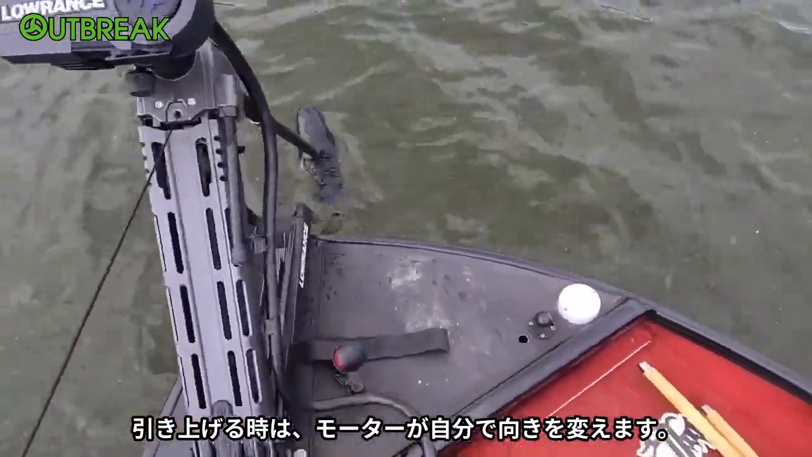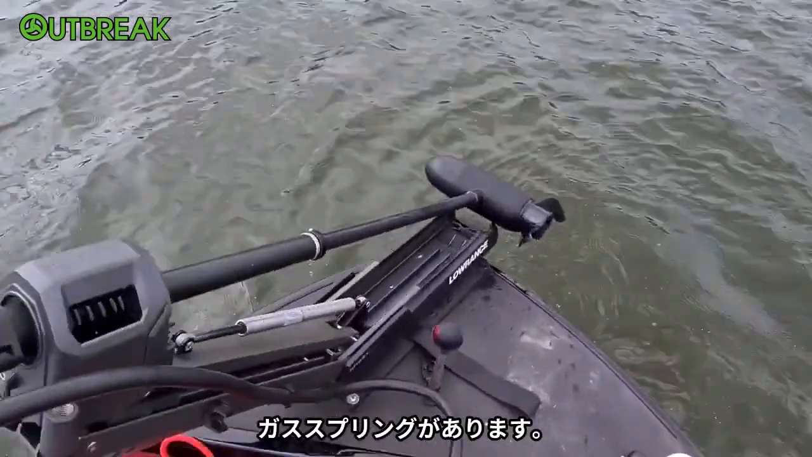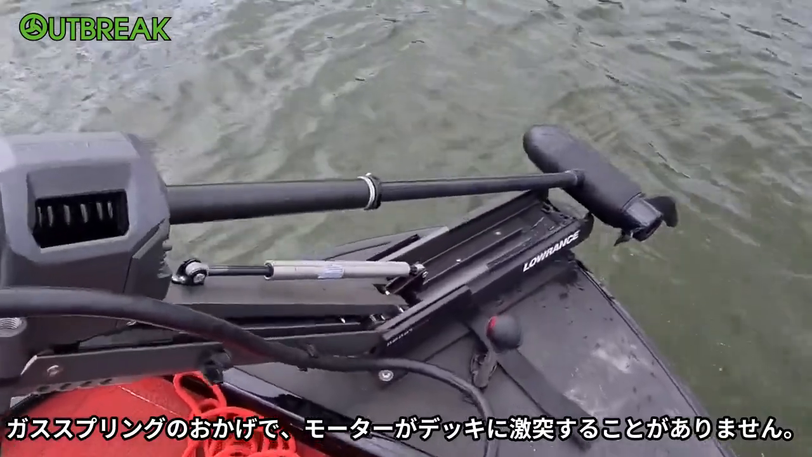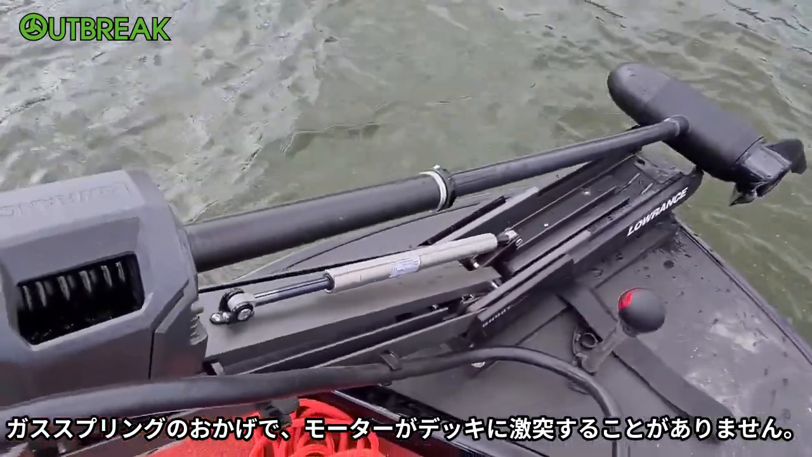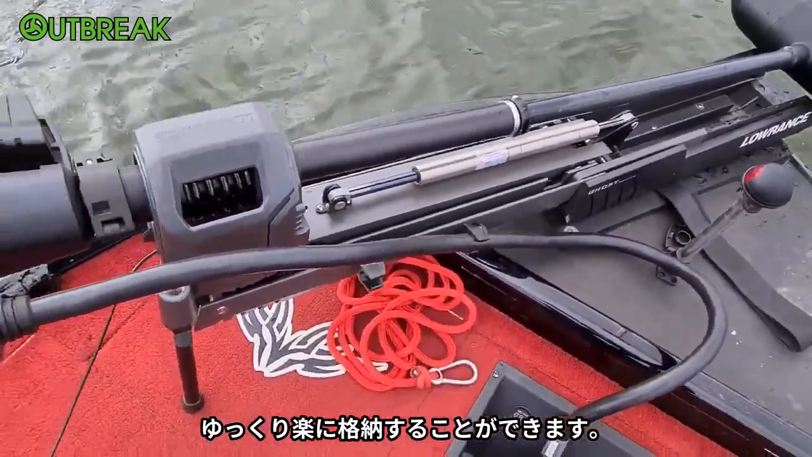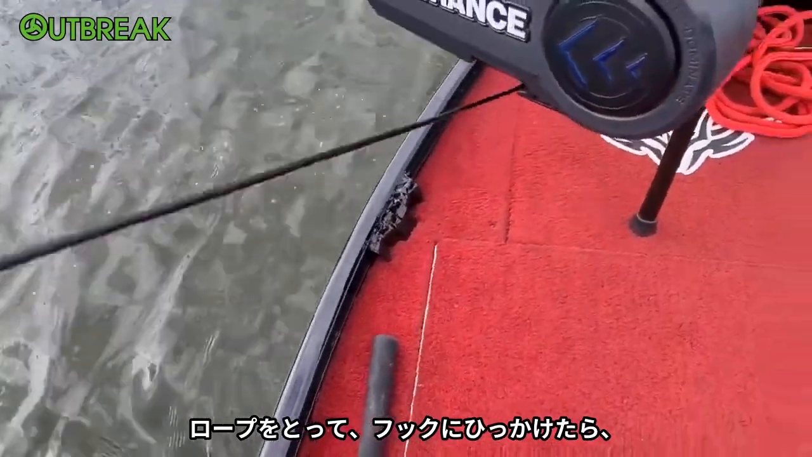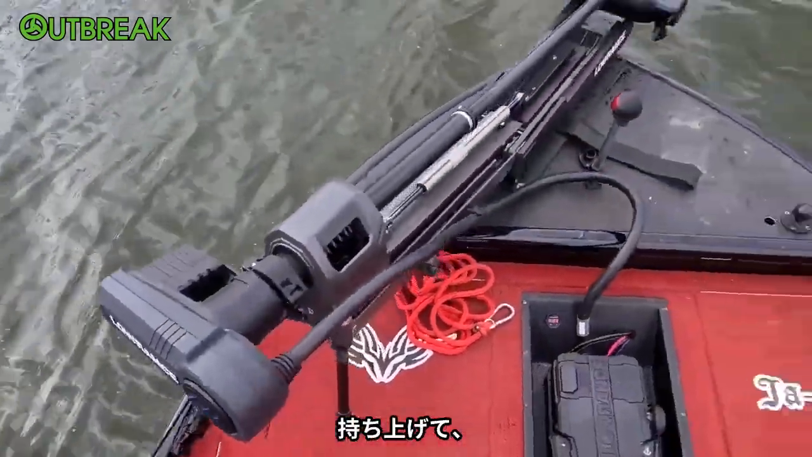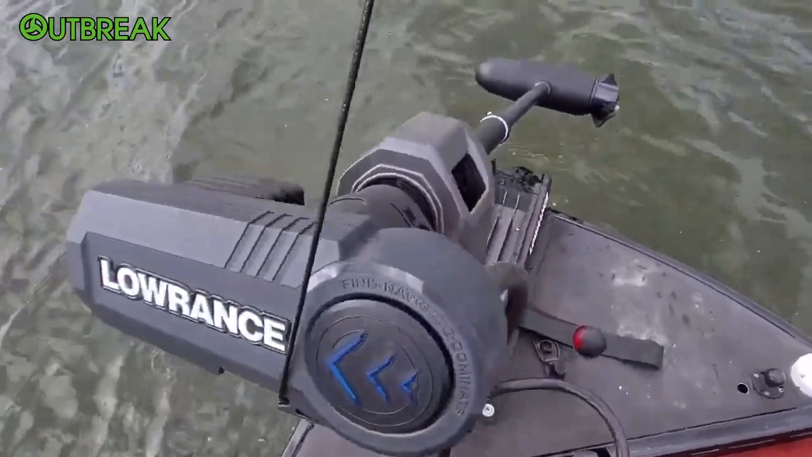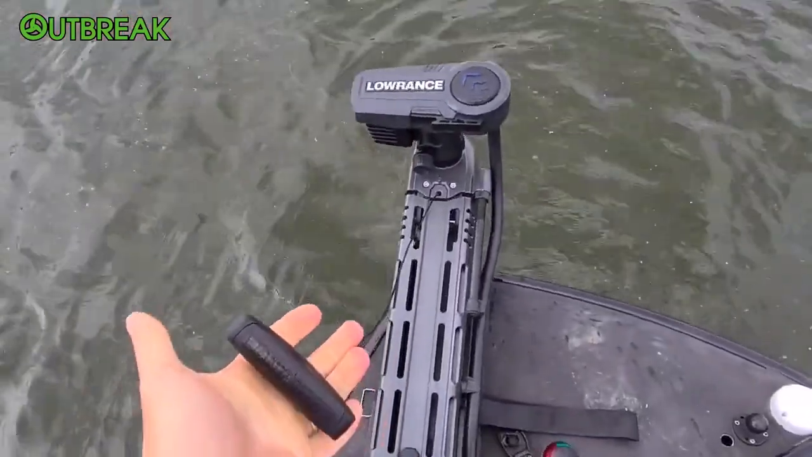When you pull it out, obviously the motor fixes itself up. But then there's the gas strut. The gas strut here stops your motor from smashing on your deck. It just lowers nice and easy. So as we go again, get the rope, put it on the hook, lift it up. Now I'm going to lower it nice and slowly, bang.